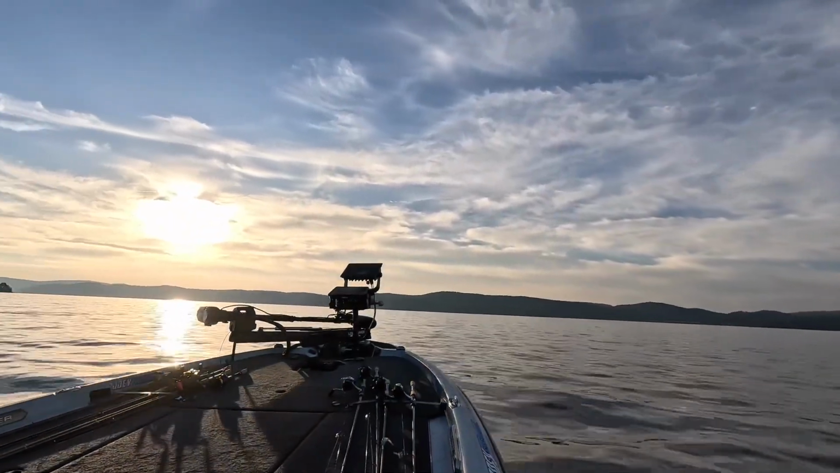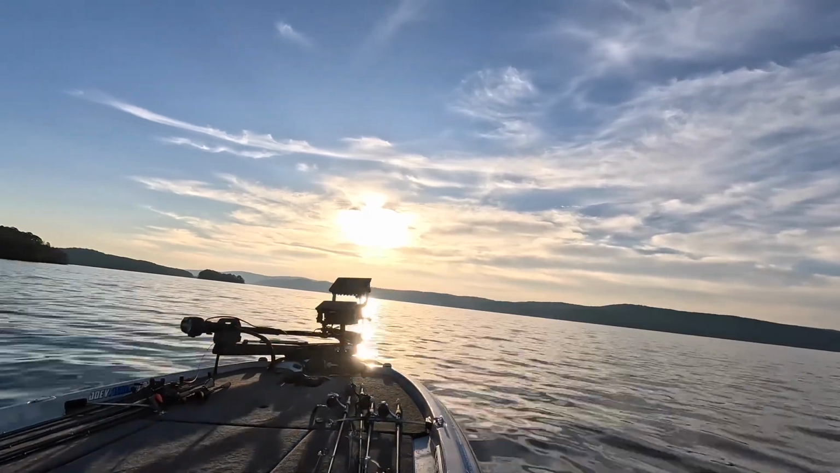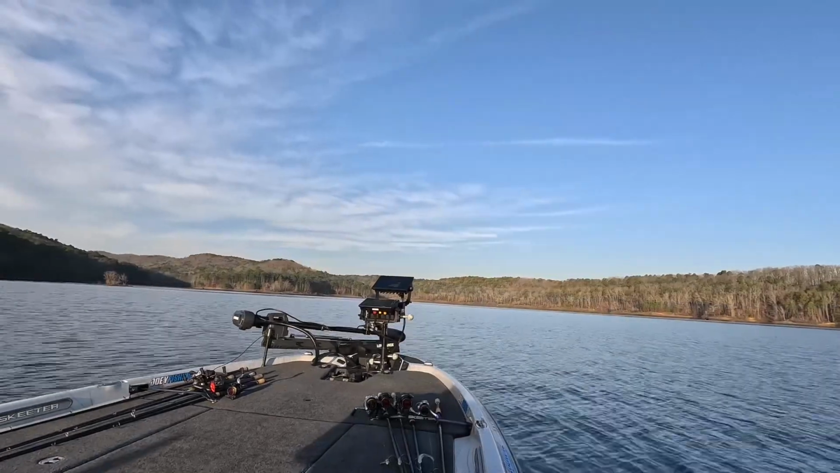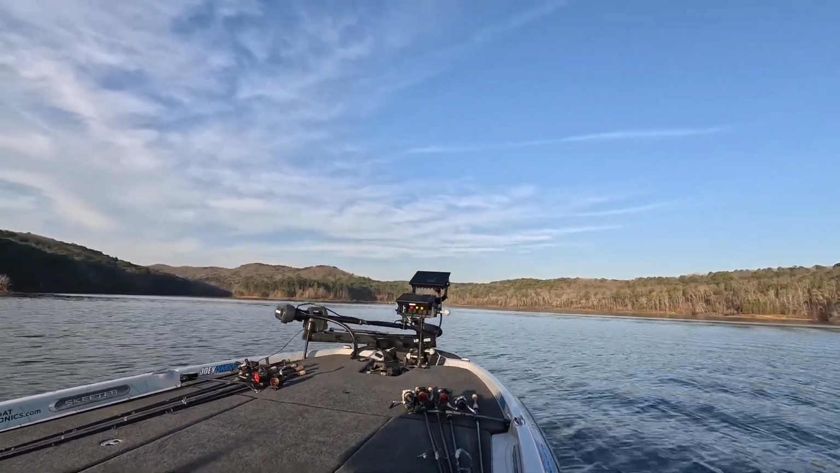Anyone that's ever fished in tournaments knows that a lot of the time what you think is going to work does not work. So I tried that pattern real quick. I did spend about 30 minutes, and then I ran to some deep fish, and I was hoping that deal would work out. When I got there, there was already a couple boats there.